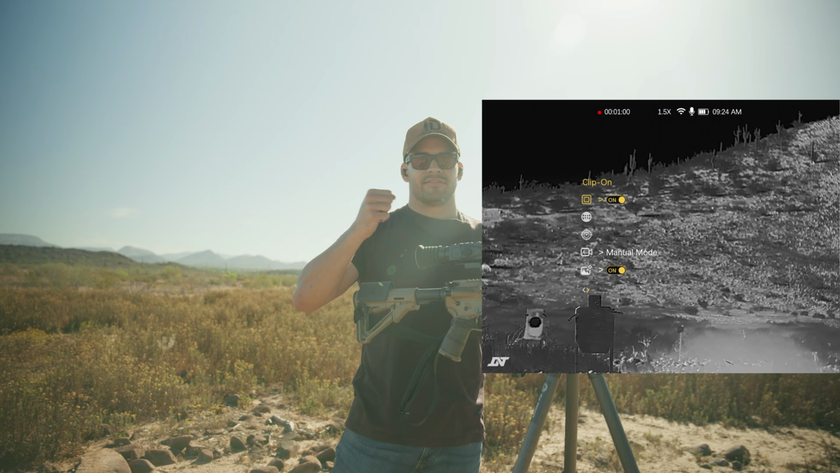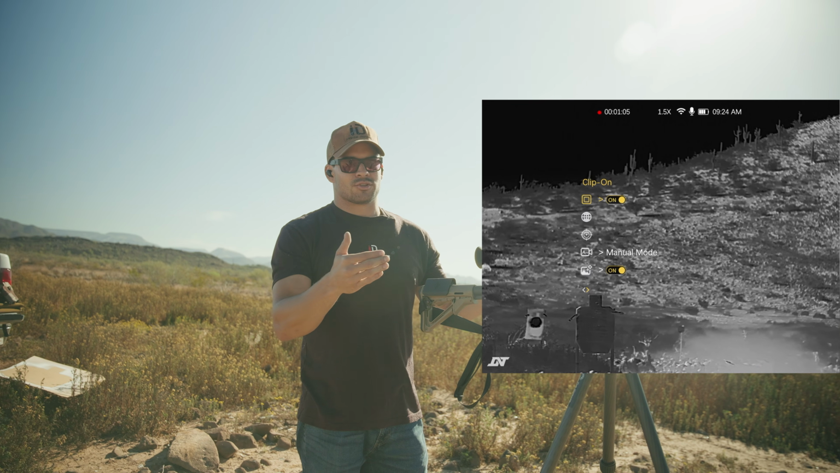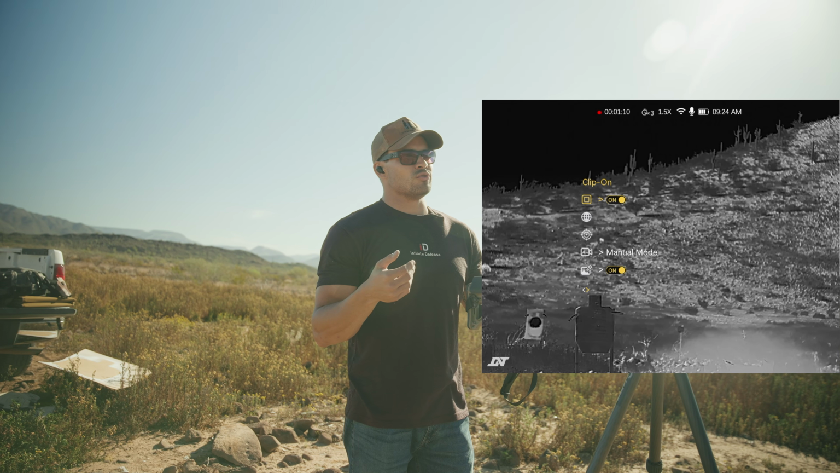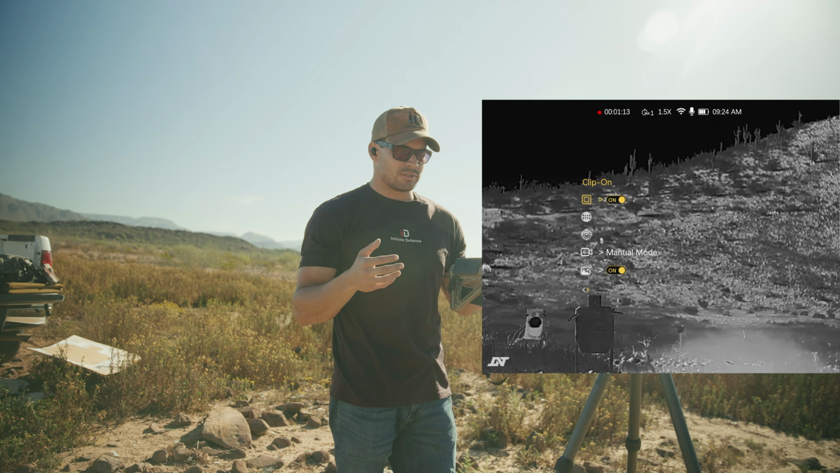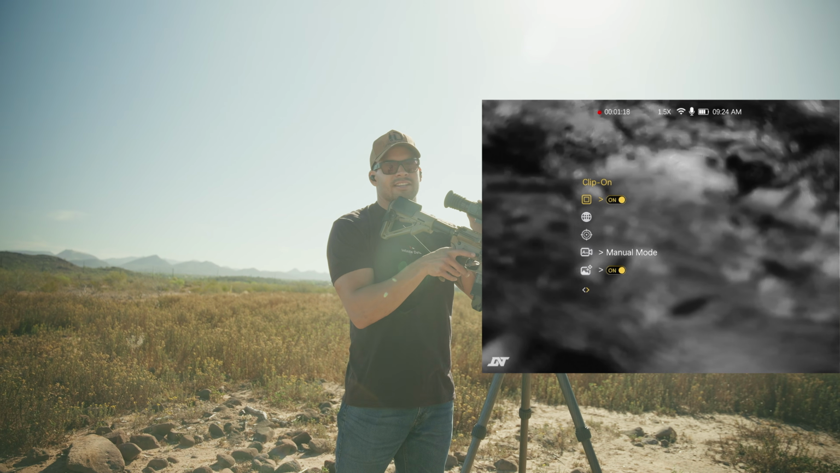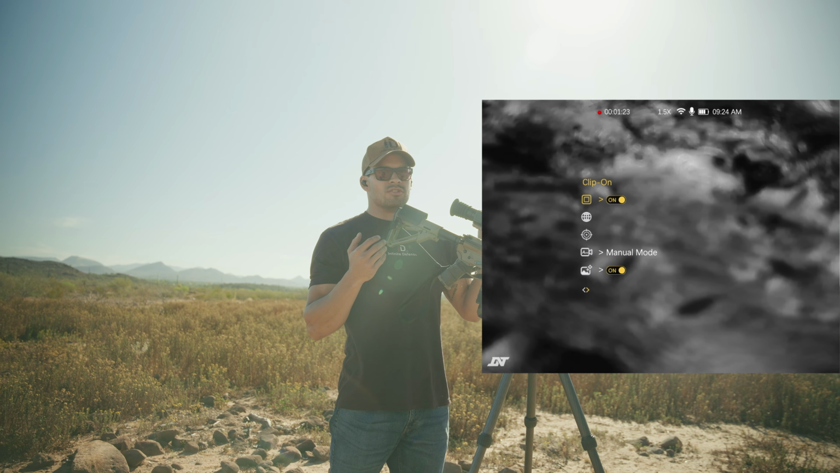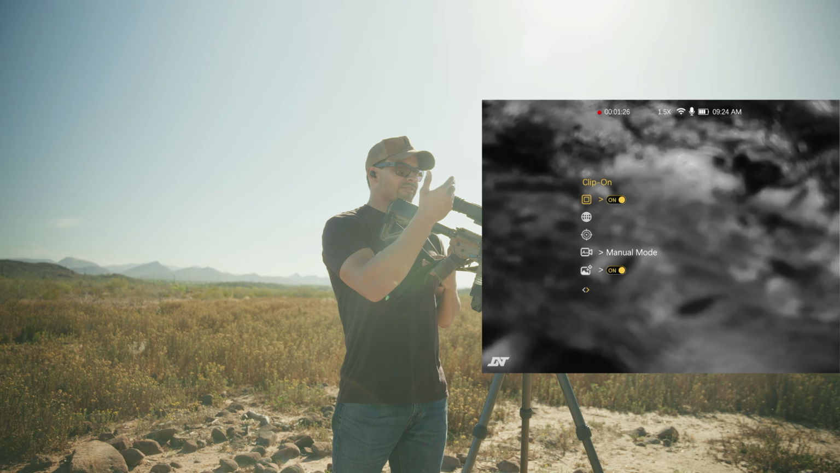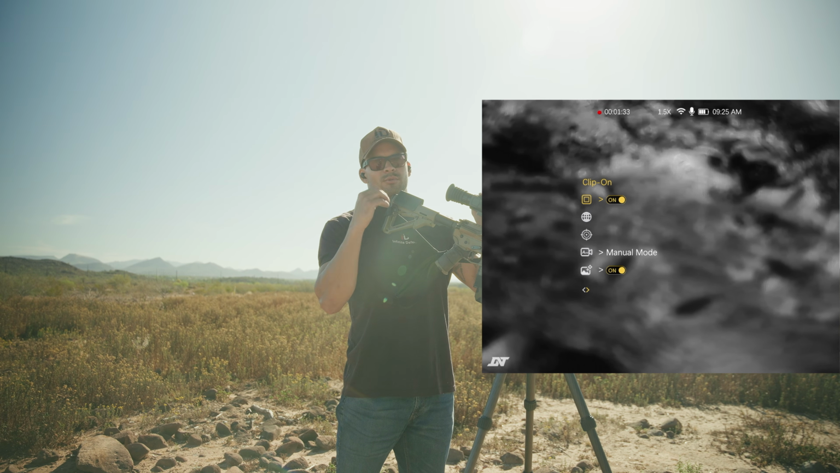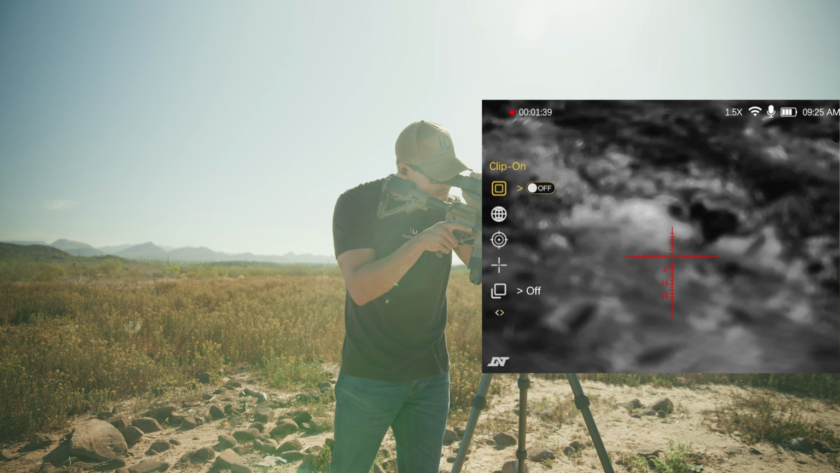The only iffy part about that, not iffy, the downside to that is if you have a magnified optic and you're magnifying your actual LPVO or something, you're basically just magnifying the screen, which is going to decrease resolution. So you don't have too much magnification capability with that. That would be the only downside to using this as a clip-on. But obviously you're gonna get that with any thermal optic. And that really just comes down to which quality you get, because you can get different qualities of sensors on these. This is one of the higher ones. So you have a little bit more leeway with adjusting your magnification. Let's turn clip-on mode off. So the reticle comes back.